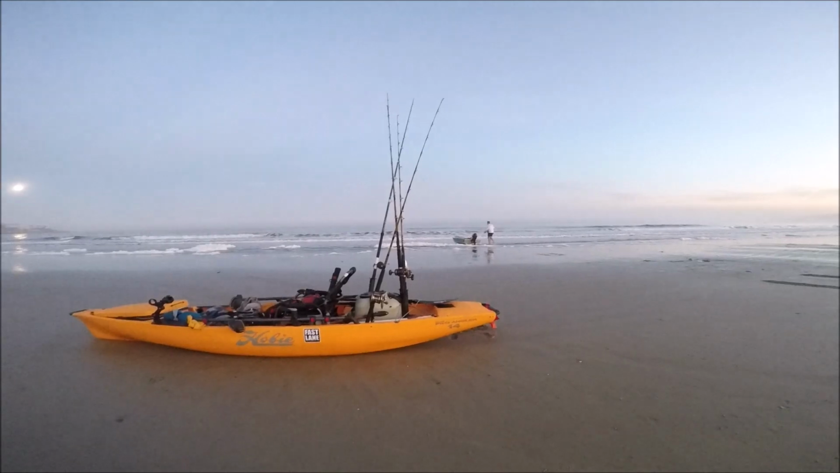But let's hope that this big tide swing gets some current moving, and we'll hopefully have some water moving out in the corner and get some conditions that we like. So let's see how this launch goes.